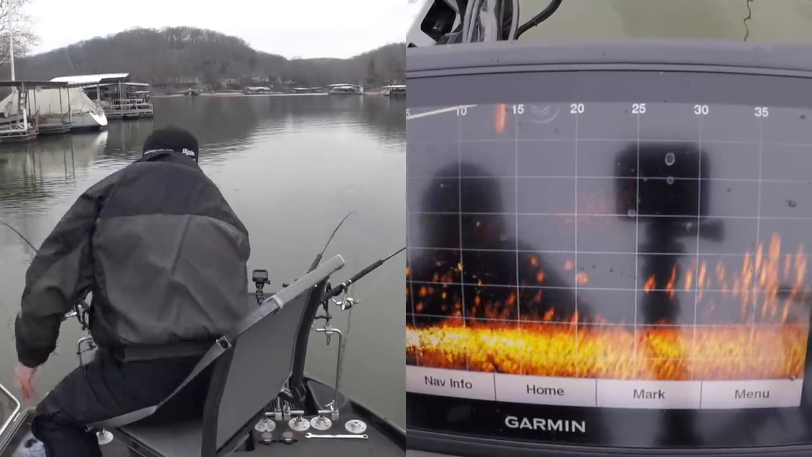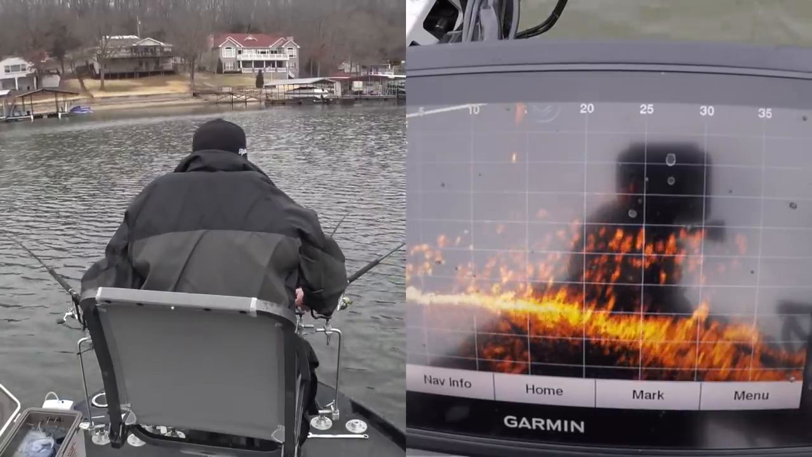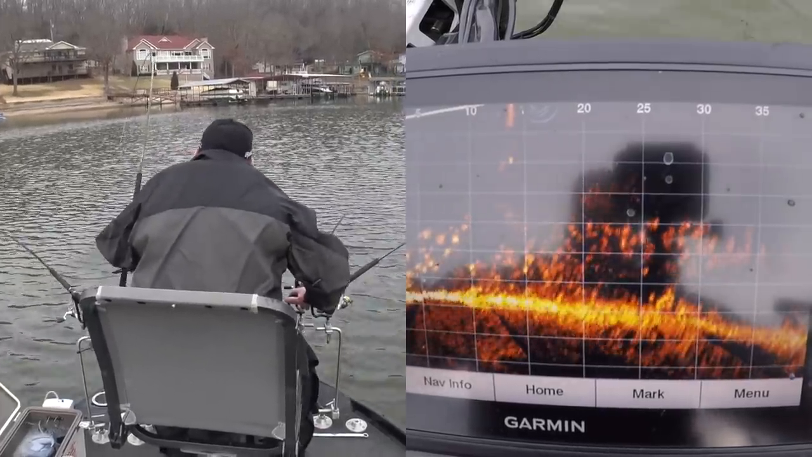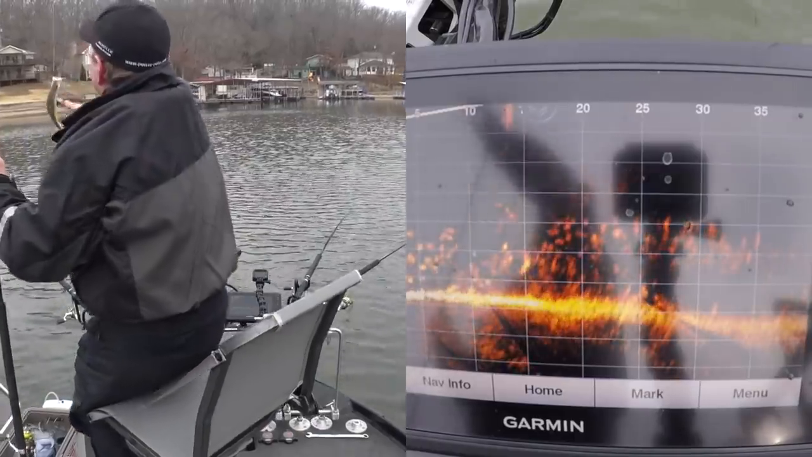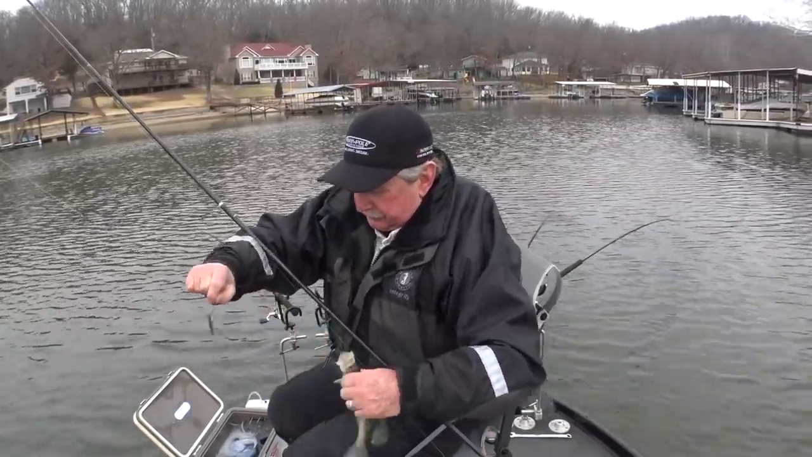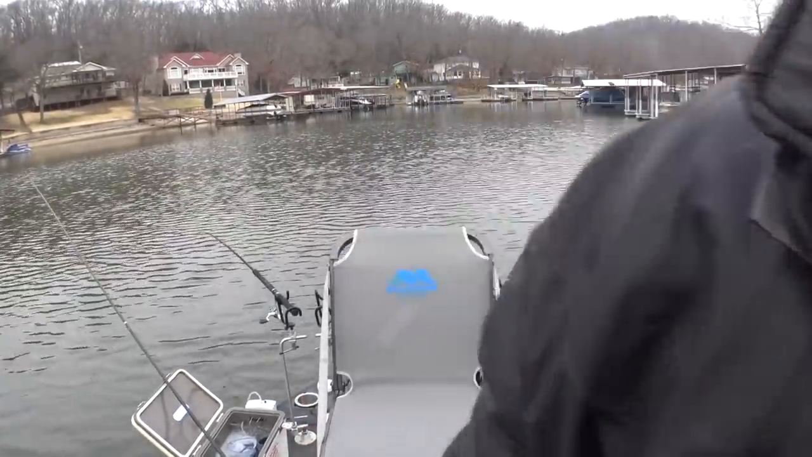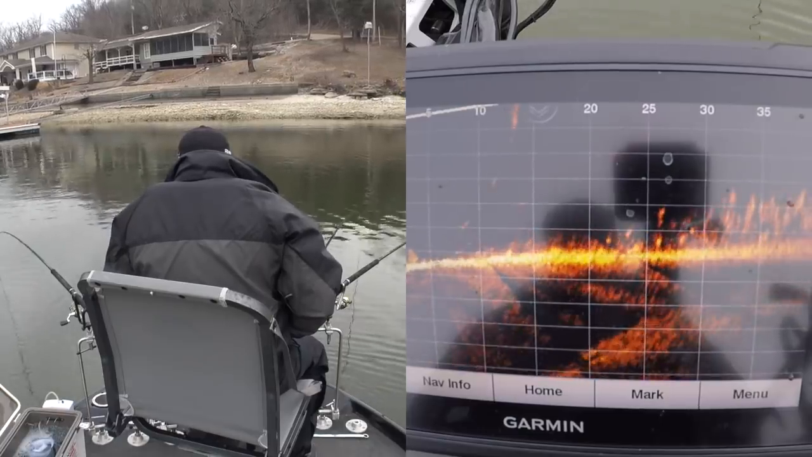Man, look at all those fish down there. There he is. There he is. I knew we had to catch one. There's just too many fish down there. How can they resist a minnow? Nice little fish. Not very big, but it'll keep. Where are they? They're right there.